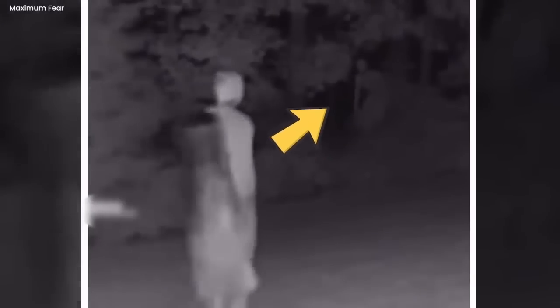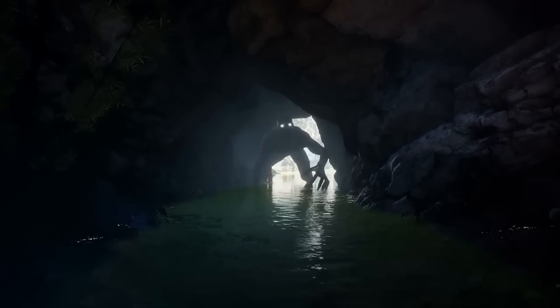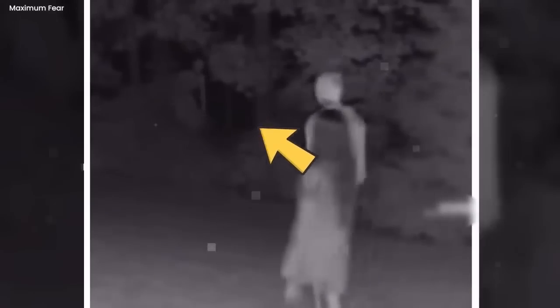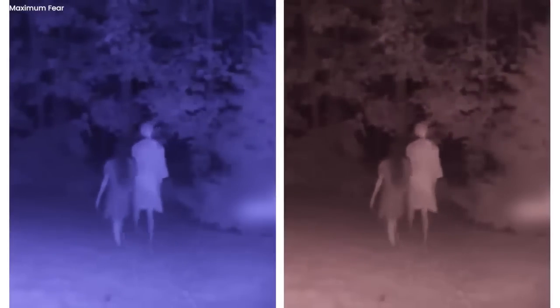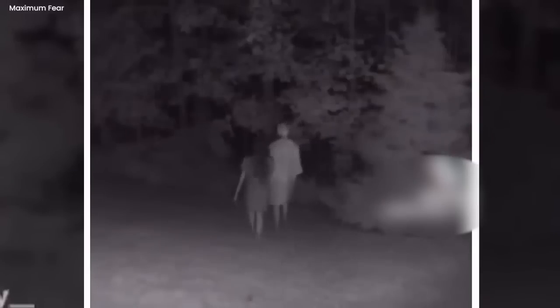Abruptly, a peculiar entity materializes from the concealment of the bushes, gesturing for the children to draw near. A shroud of mystery blankets their identities and origins. Why did these children venture forth, and what compelled them to approach this enigmatic being? These perplexing questions linger in the minds of all who bear witness to the footage, yet no answers have emerged to illuminate the cryptic encounter.